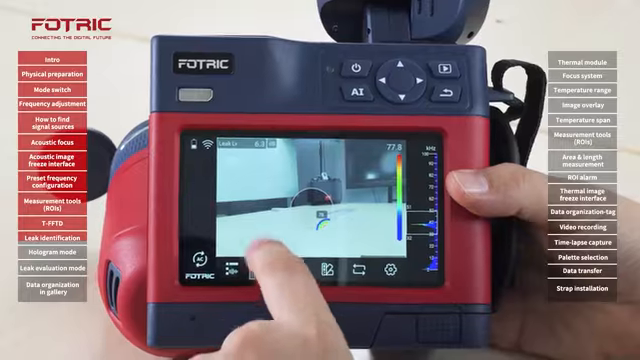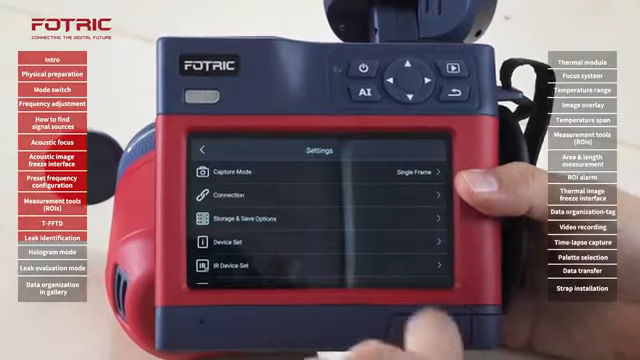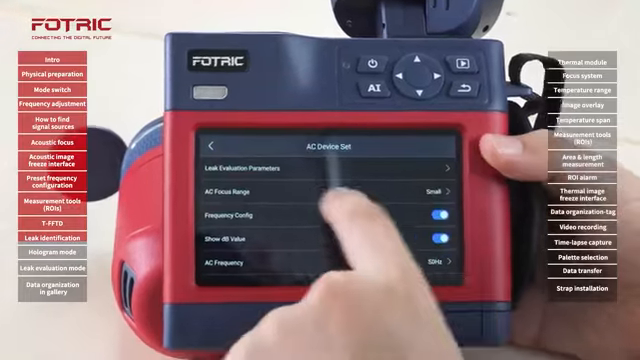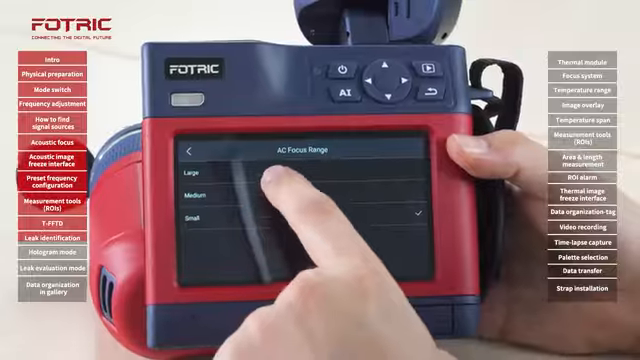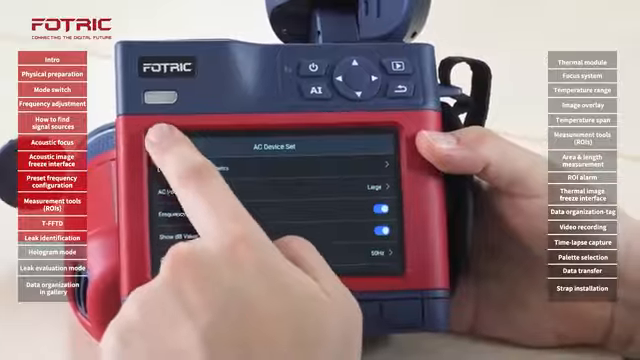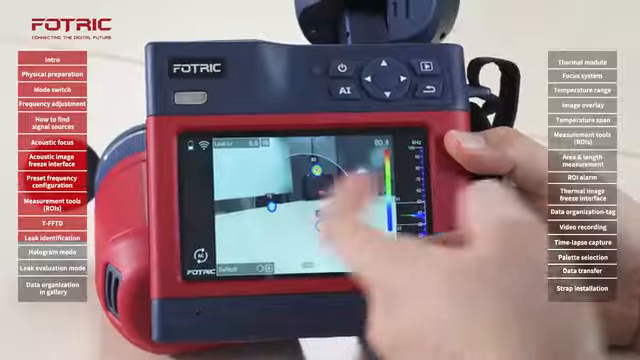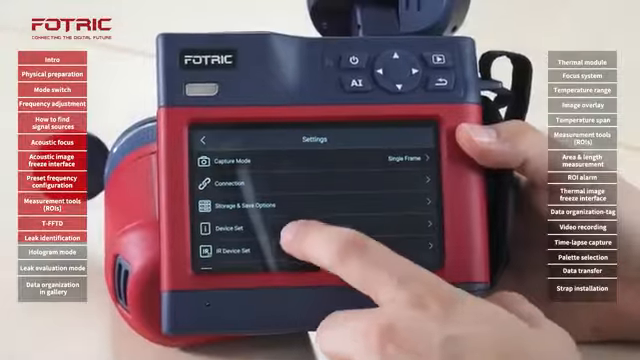I can tap on the focus mode, which I can adjust in size by going to settings, acoustic device set, acoustic focus range, and change from, let's say, small to large. Now we have a wider range, which is not useful for this specific case. So I'll change it back to small.